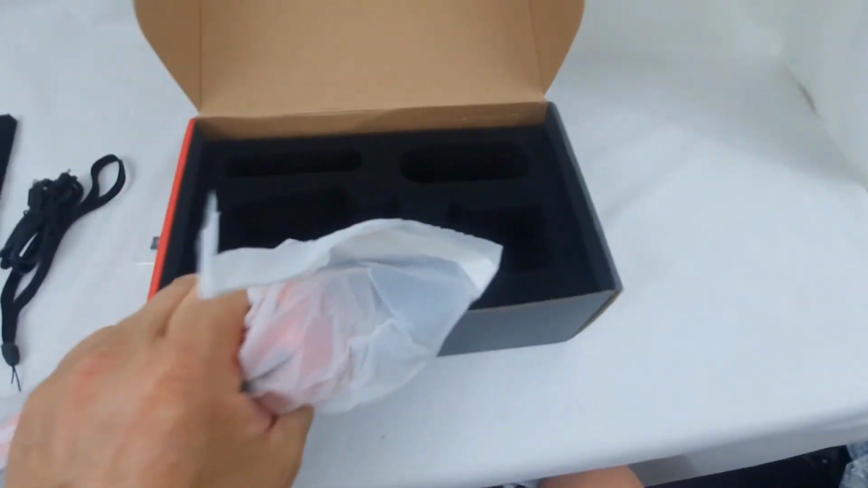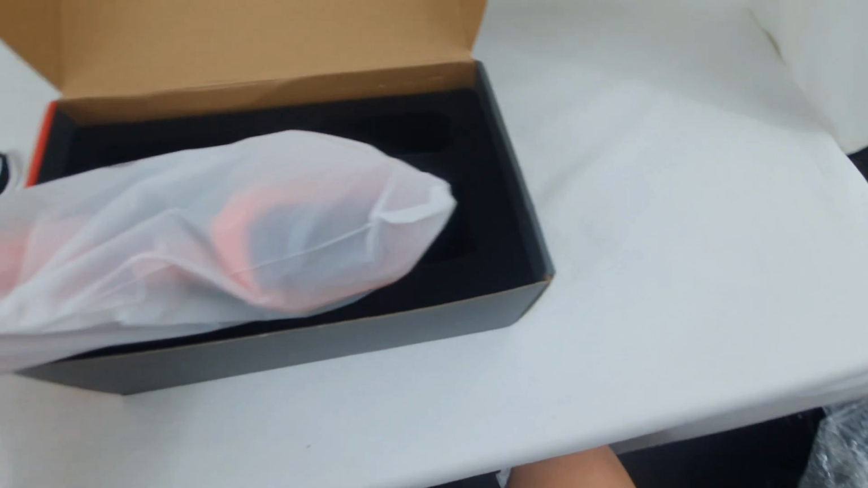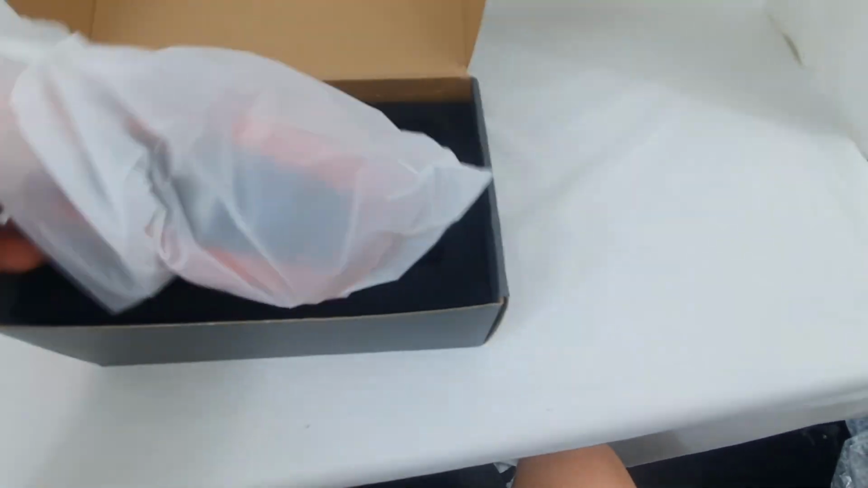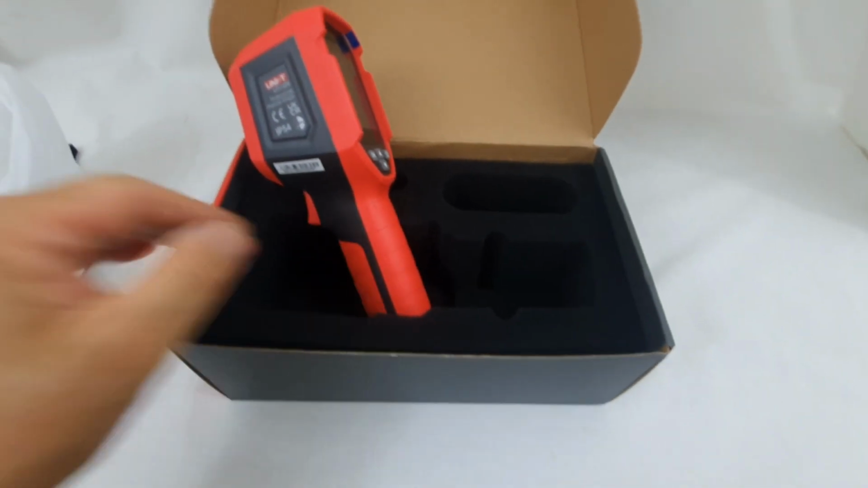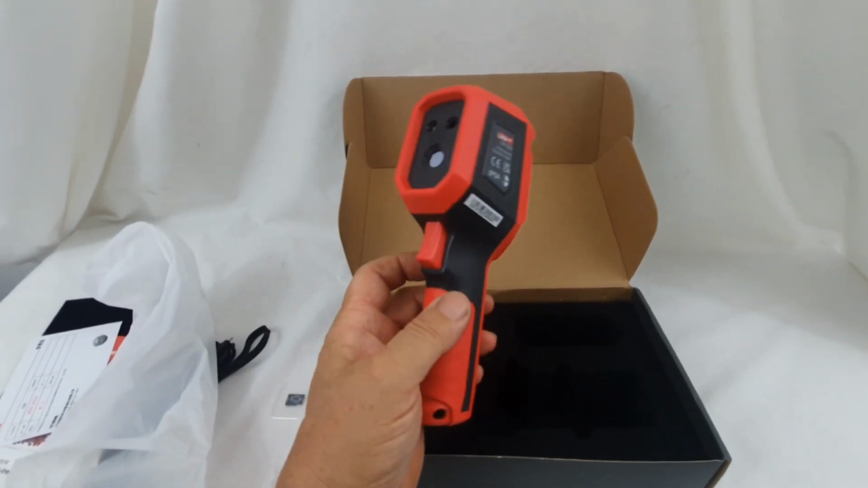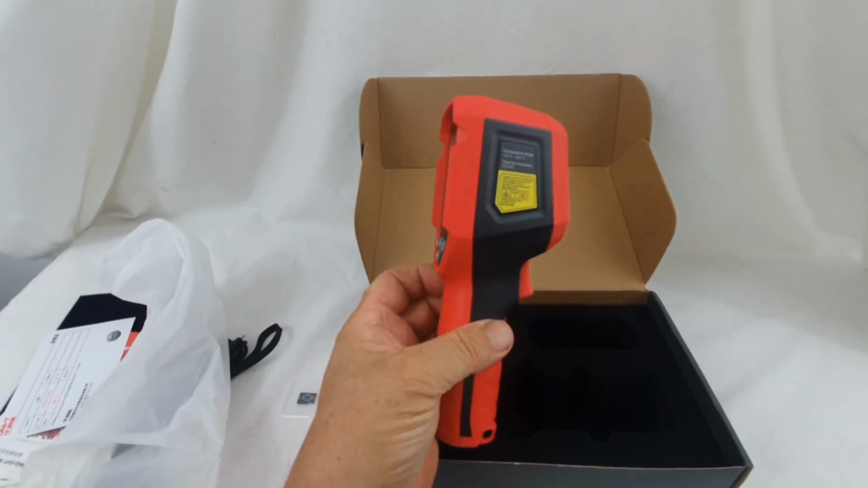Nothing else. It is quite well padded, so I suppose it could take a fair amount of beating in the post. Oh, incidentally, the shipping time on this from somewhere in China, Shenzhen I think, to Queensland in Australia was 13 days. Which I don't think is too terrible, not these days. It's Christmas at the moment, and Black Friday's just happened, so it's the silly season.